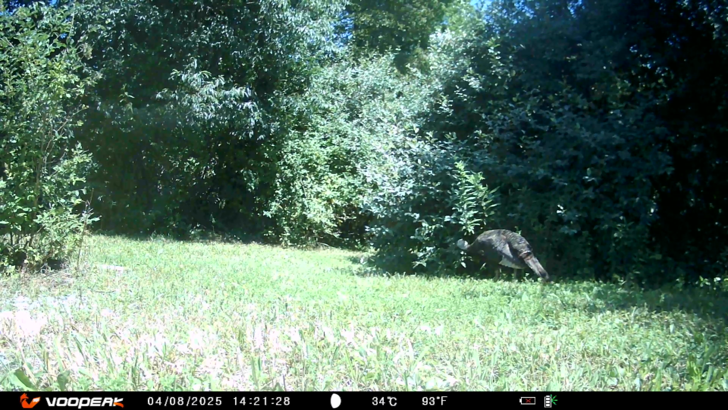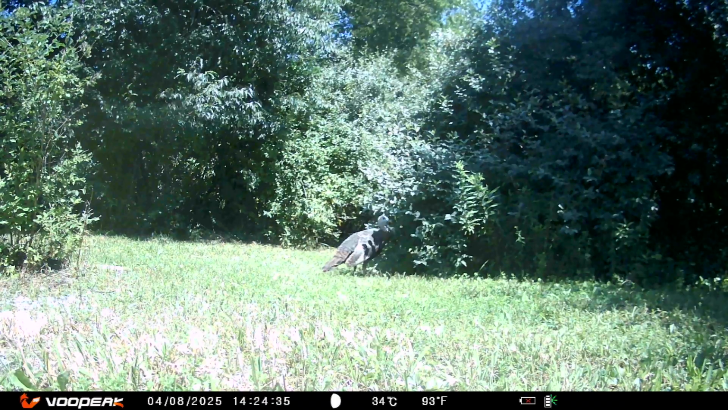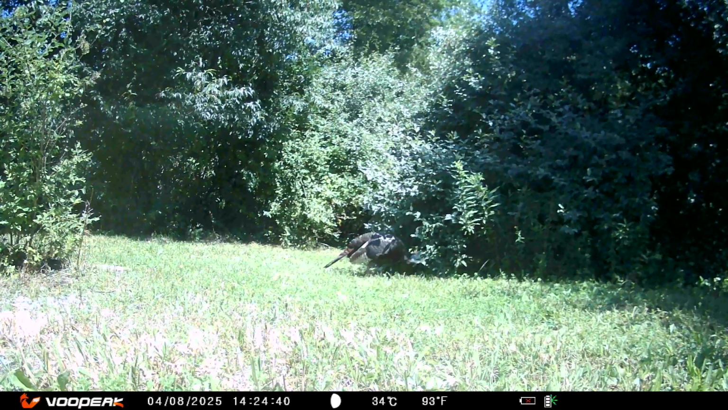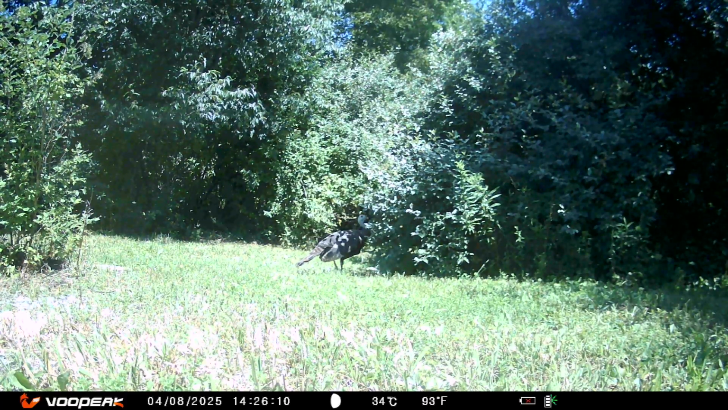Seems like the turkey's going to enjoy some. It's going deep into the bush to get more. It's like a big chicken pecking around looking for food. Now that's my kind of bird. It seems we can add the turkey to the list of animals that like this little corner.